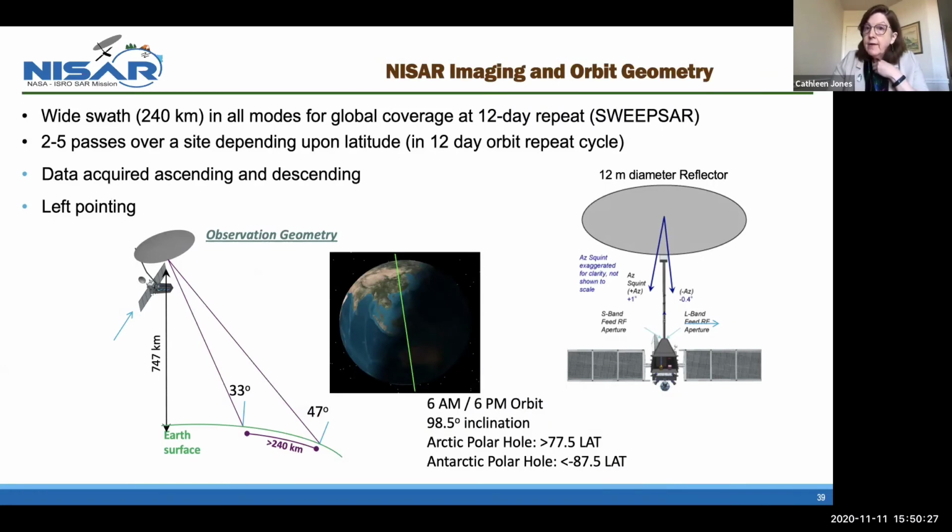It's going to have a new imaging mode called UAVSAR that allows you to have 240 kilometer swaths regardless of the polarization mode. So it's going to have dual polarized acquisitions at 240 kilometer swath width, which is really great.